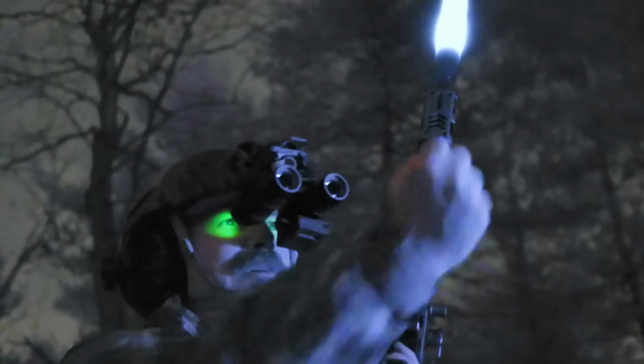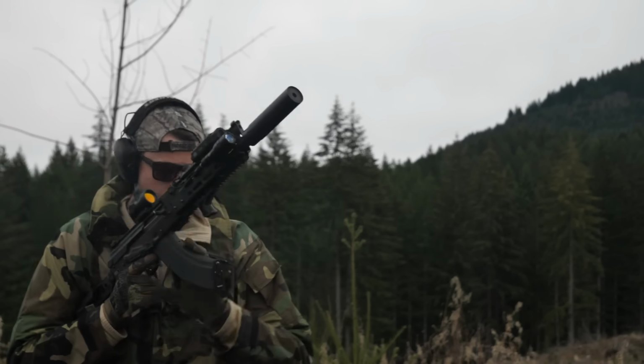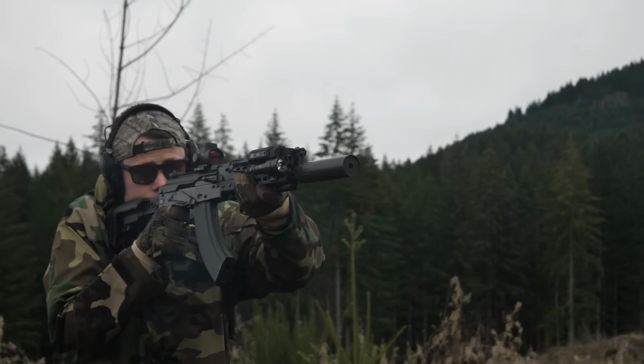Before the match, I put about 300 rounds through the PSAK 104 to get it zeroed and make sure the Texas Weapon Systems furniture didn't fall apart or affect function in any way. It seemed like the gun was good to go. I did have a couple lingering concerns about the AK and the accessories setup.